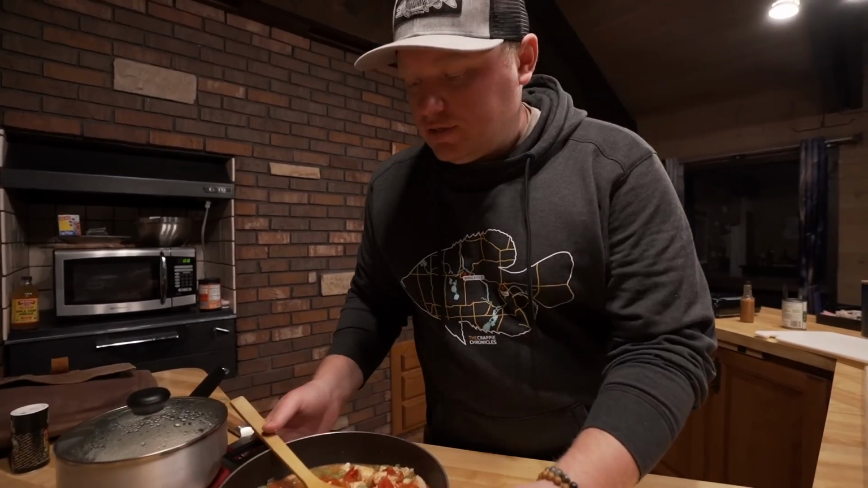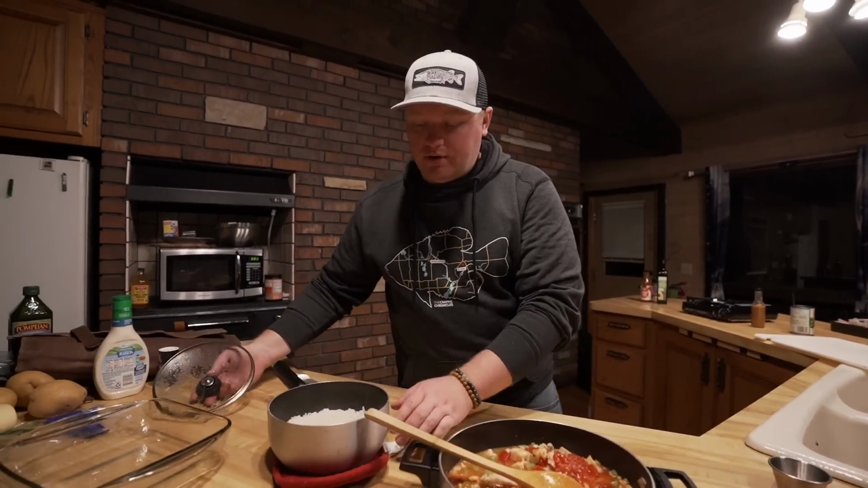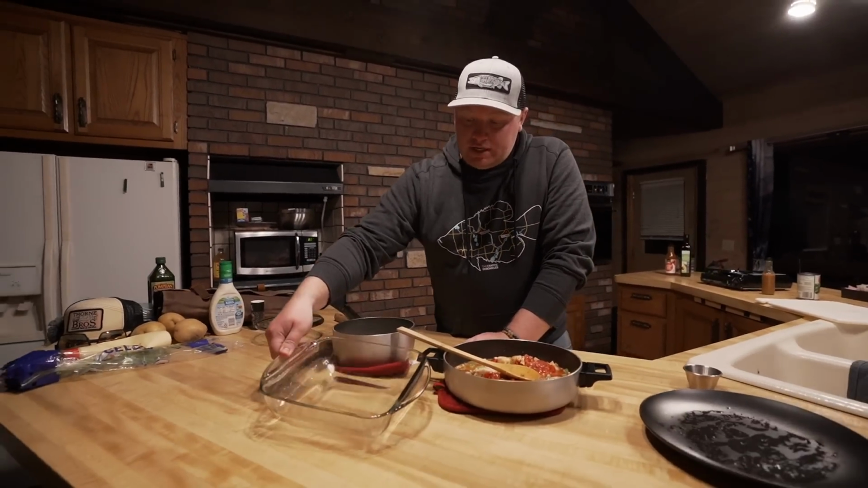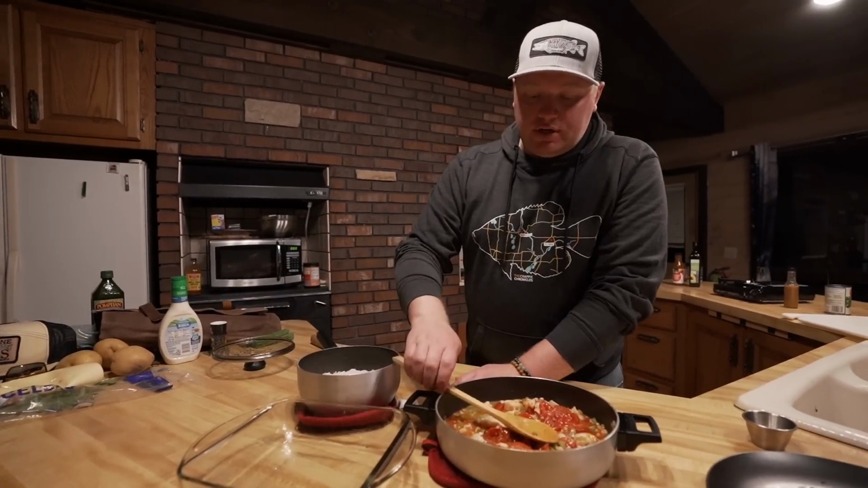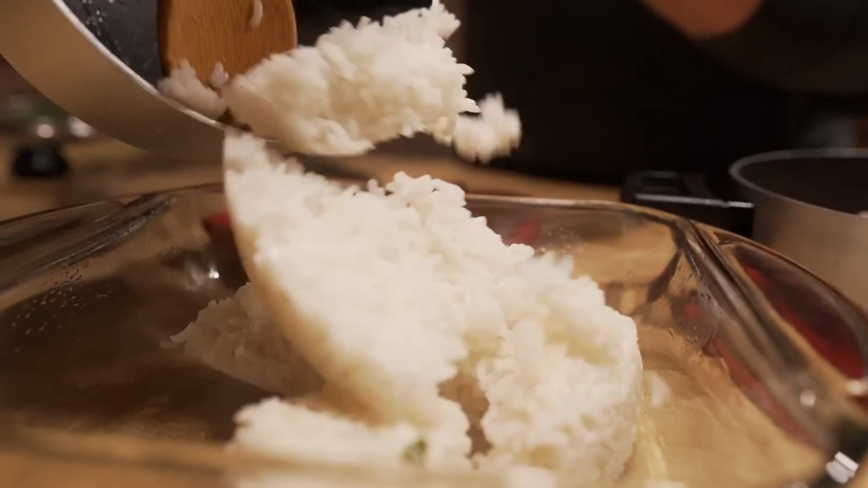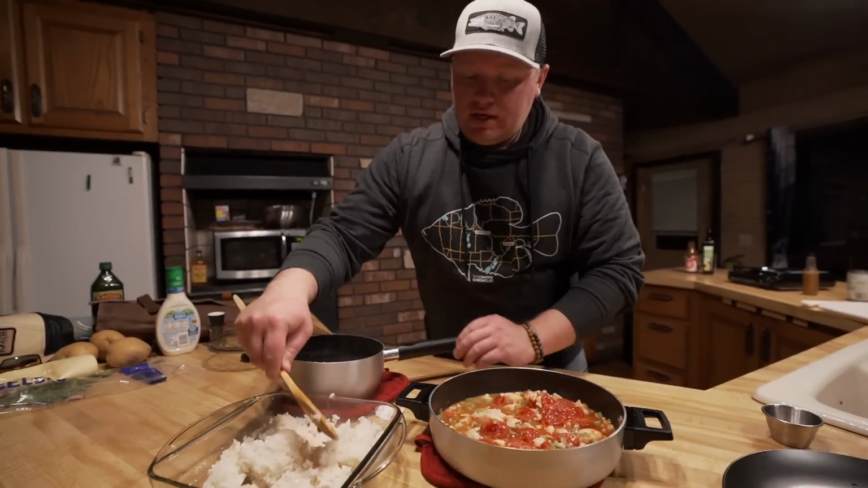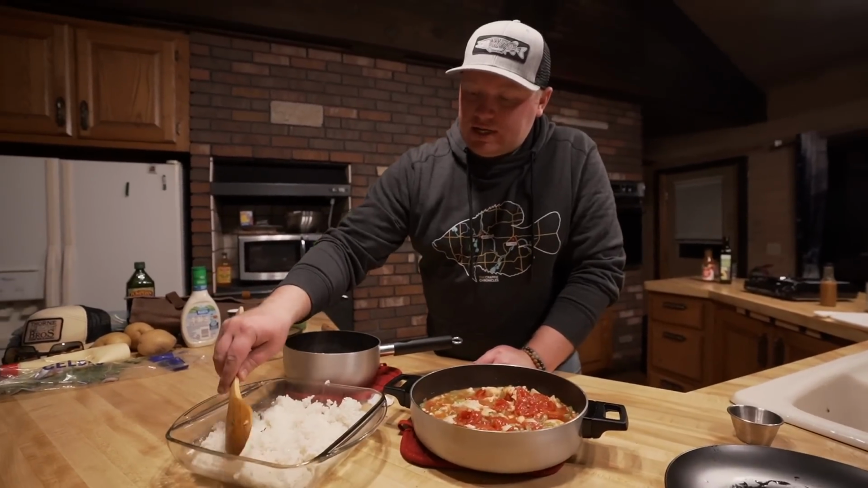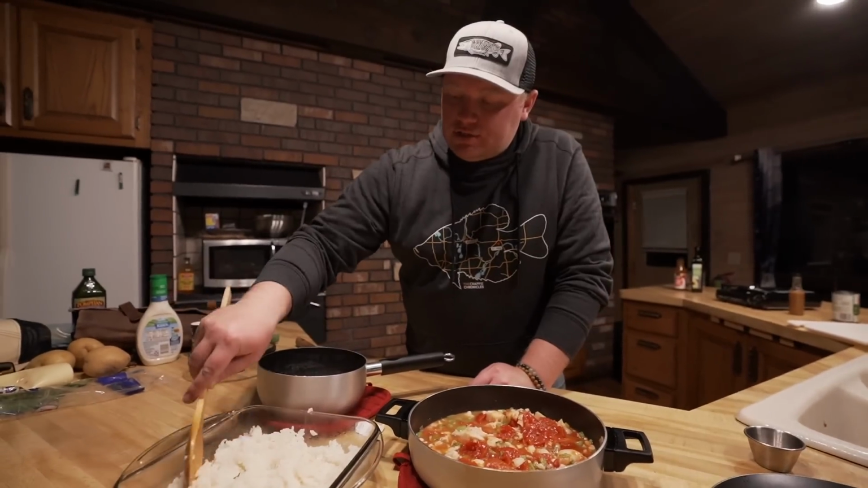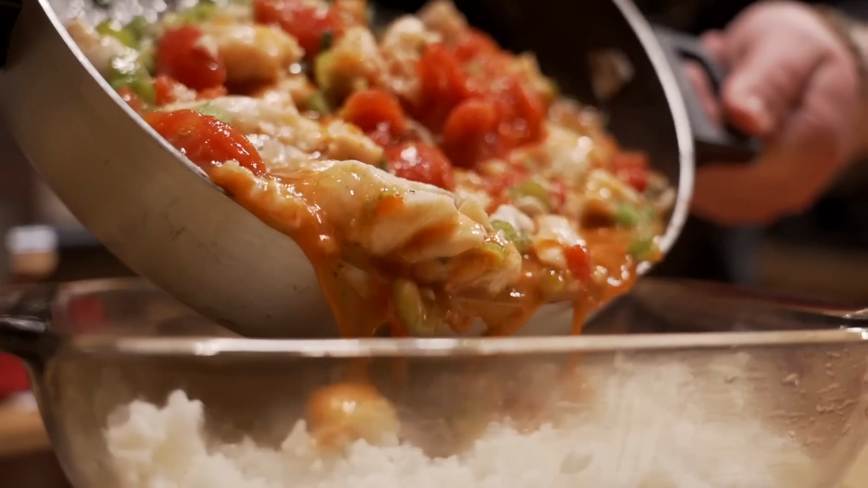All right, so now that this is ready to go, I got this here, and I cooked up about 1 cup of white rice. Got that all ready to go. So I got a glass baking dish here. I just greased the inside of it. So what I'm gonna do is put my rice down inside of the baking dish, and just get that all spread out. And then I'm gonna dump the mixture from this pan just on top of all the rice. And then I'm just gonna top it with a little bit more buffalo sauce and some ranch. And then we're gonna get this thing in the oven, cook it for about 15 minutes.